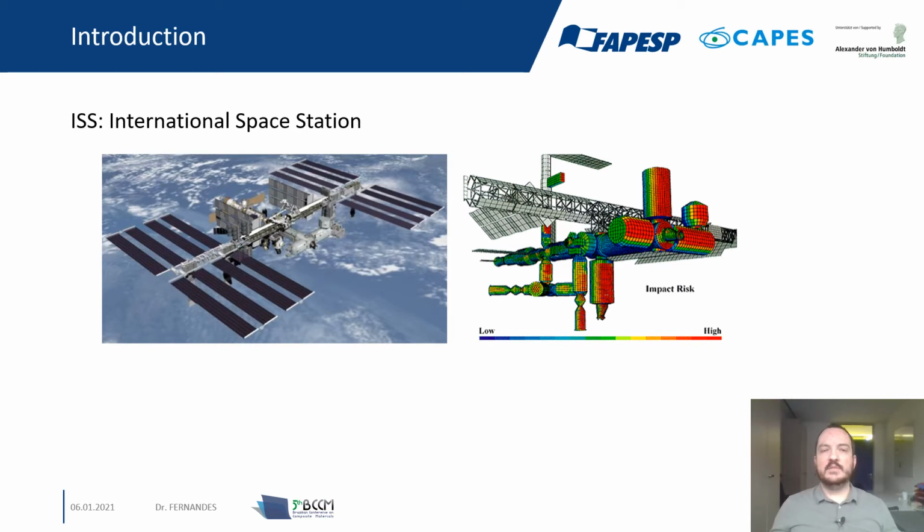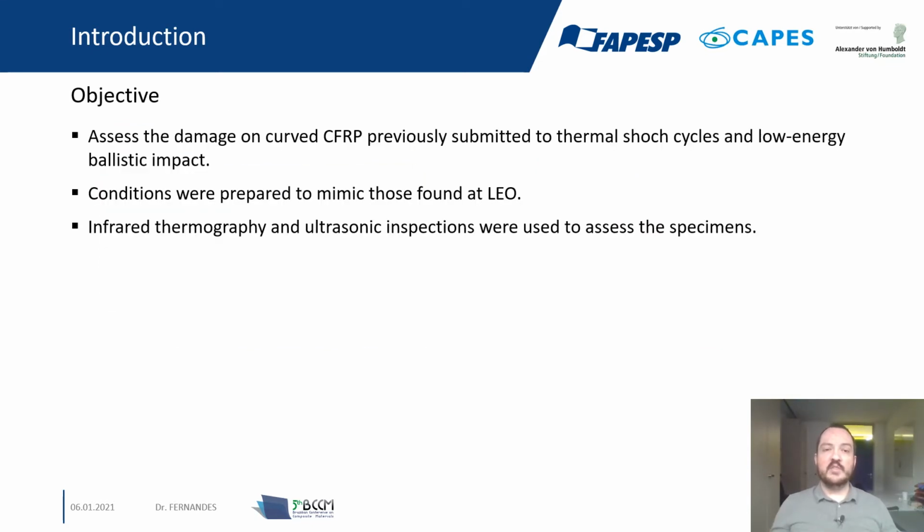So it's important to have techniques that assess and ensure the safety of these components that operate in such harsh conditions. In this sense, the objective of our work is to assess the damage on curved CFRP previously submitted to thermal shock cycles and low energy, ballistic impact. These conditions were prepared in order to mimic those found in low Earth orbit, like the conditions I just presented to you in the SMAP satellite and the ISS.